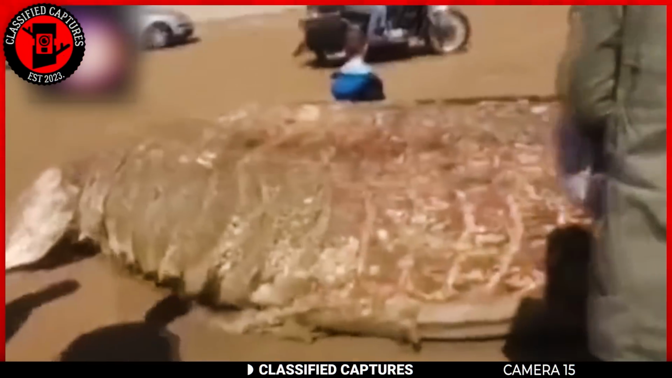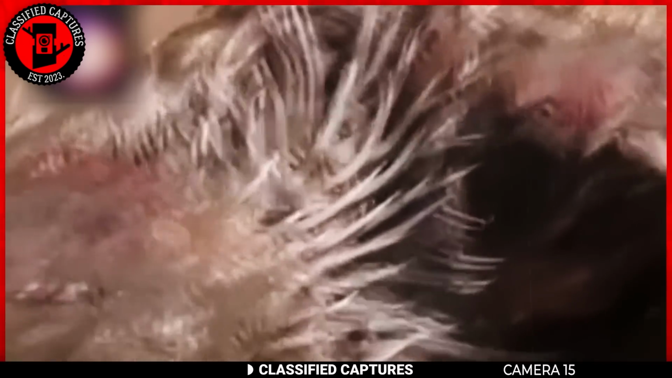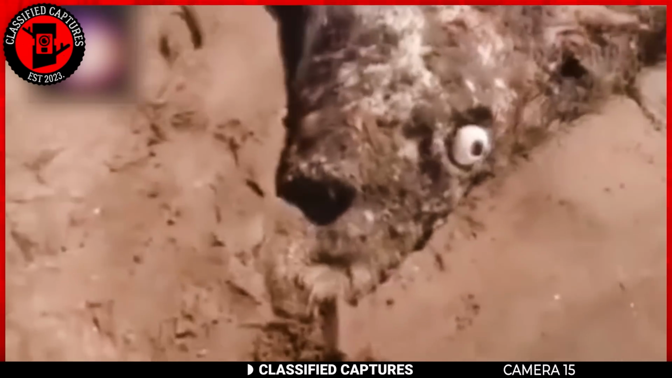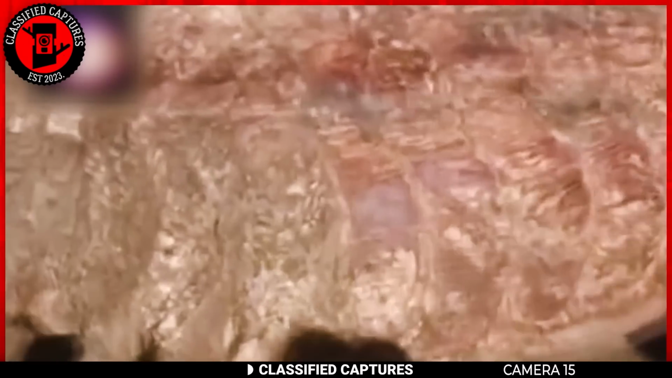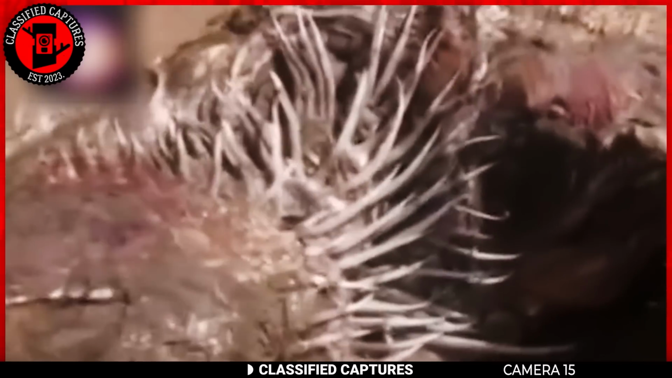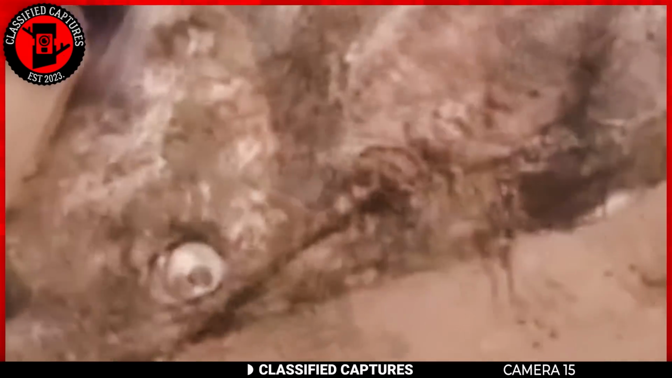On the shores of an unknown location, this massive creature was discovered, and it looked quite peculiar. Its skin was covered with a thick layer of dust, which made it even more difficult to identify the exact species. The creature appeared to be deceased, and its eyes were bulging out, which was quite a disturbing sight.